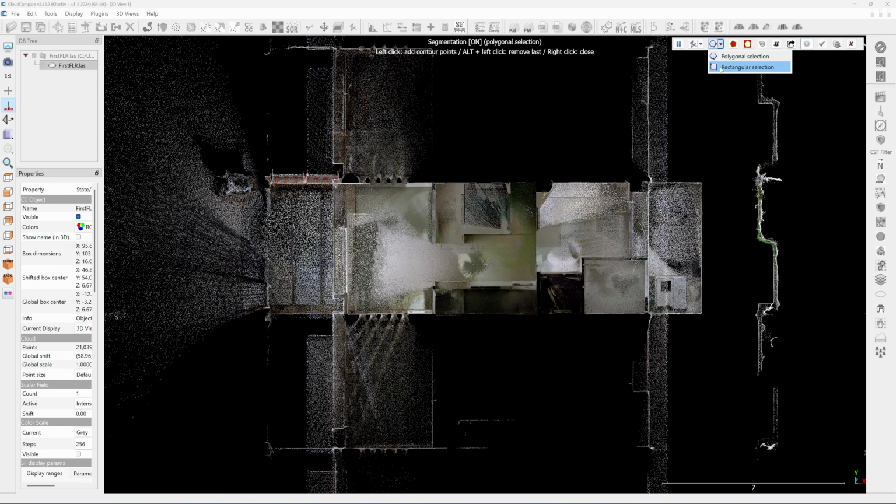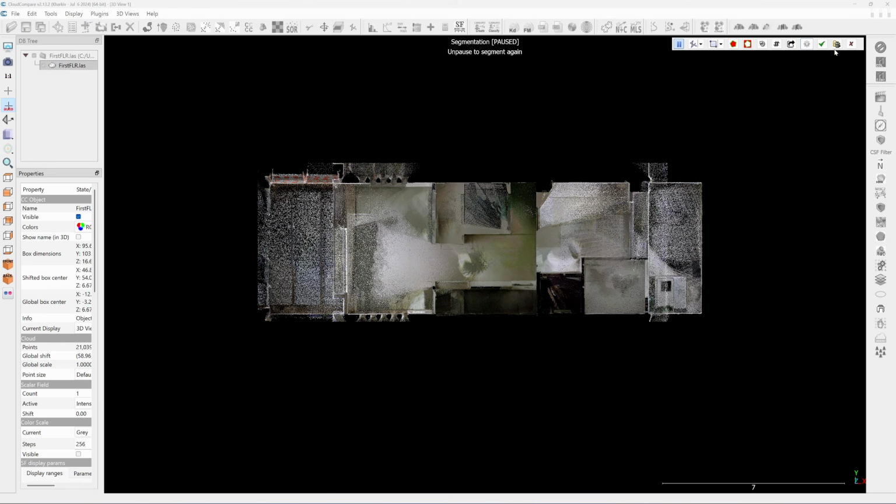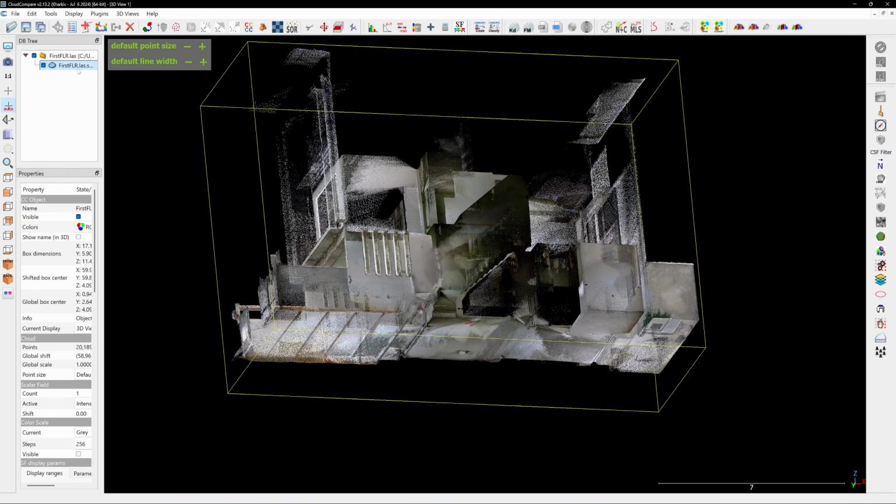Click on the Segment command, then use the Rectangular tool to select the required area. And next, choose Segment In and press the Delete key. Next, I will level the floor to the XY plane.